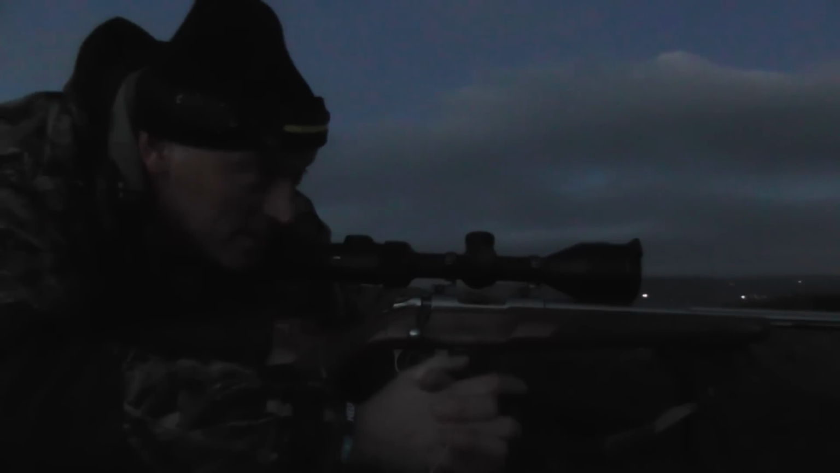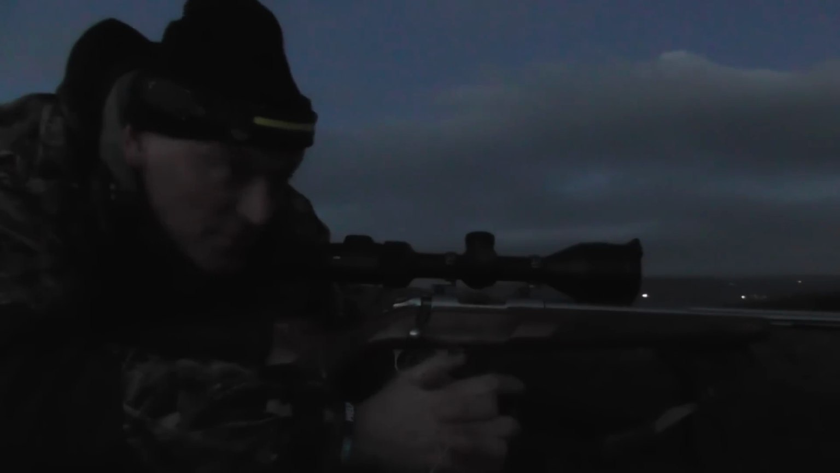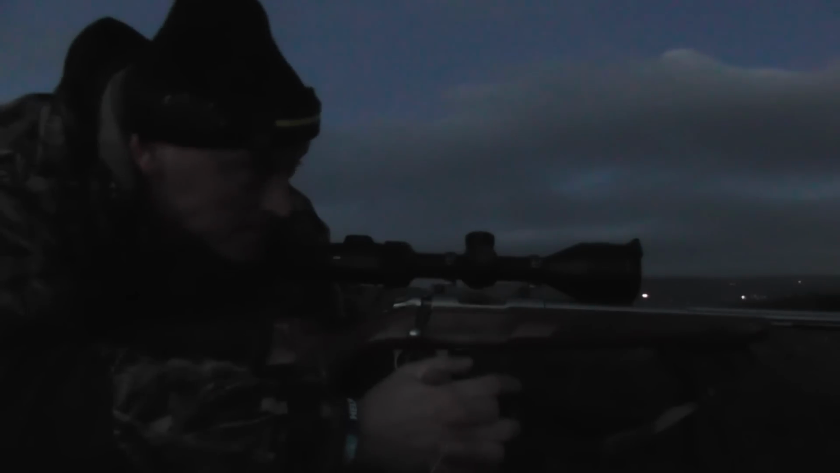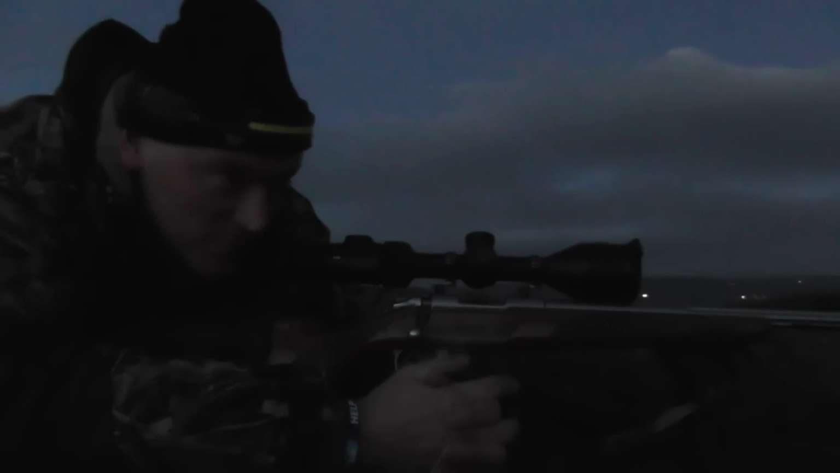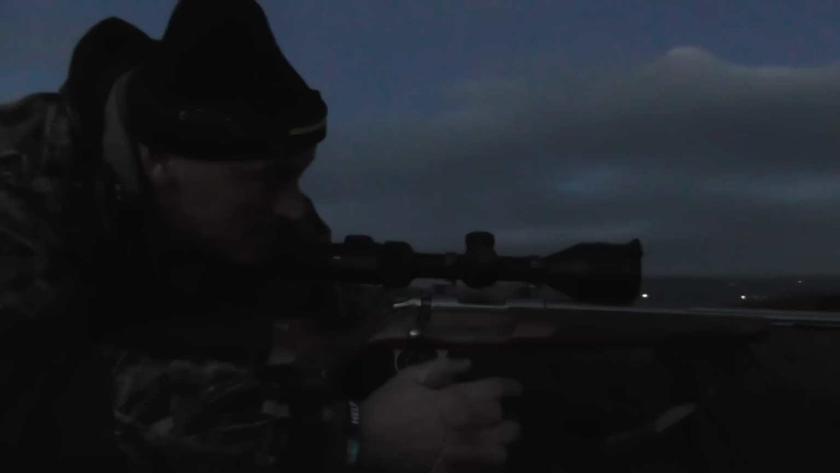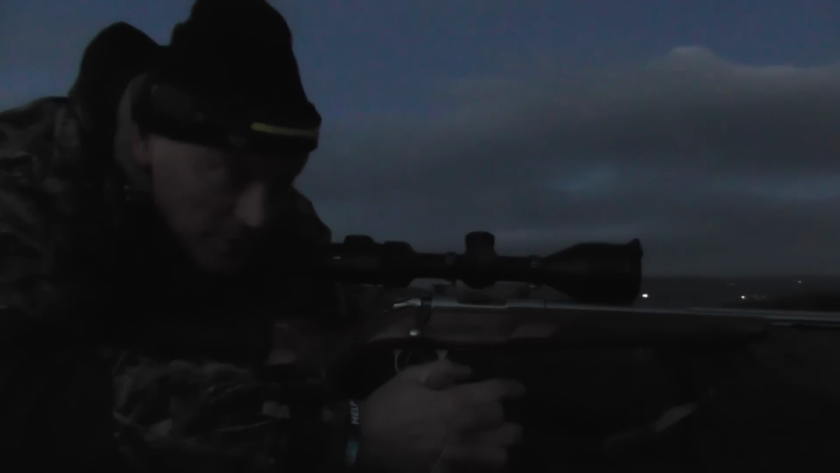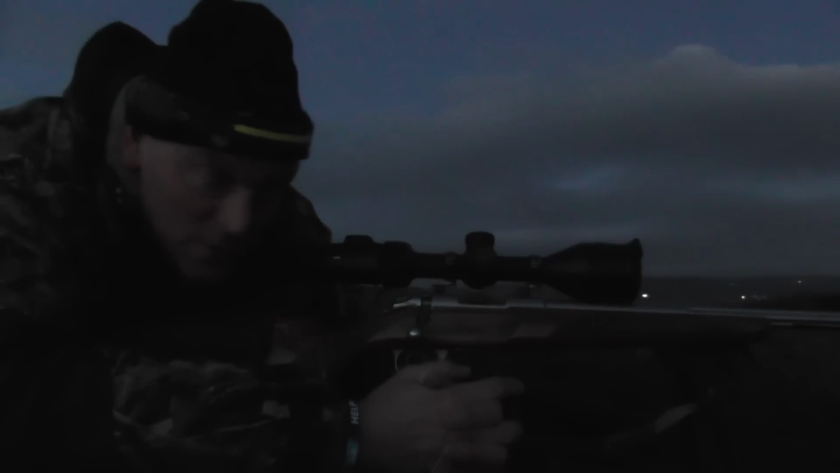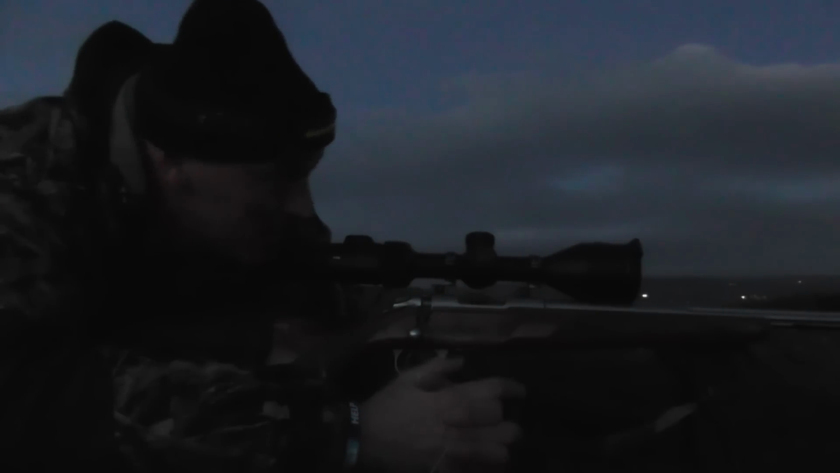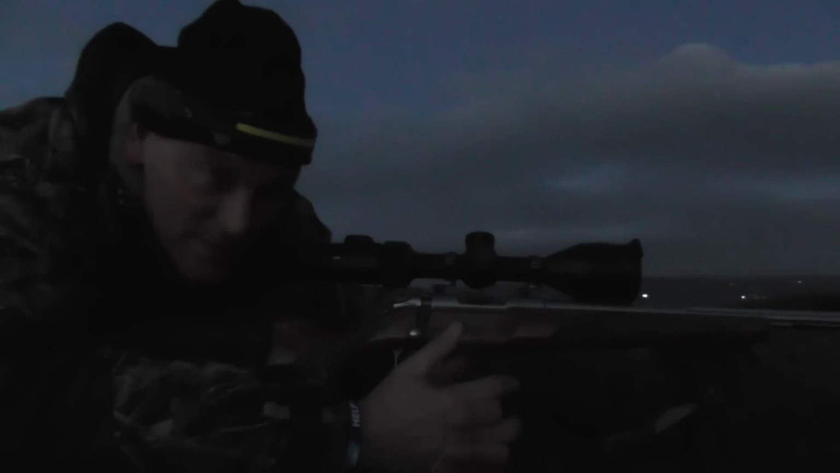Yeah, this fox, it's been coming probably 150 yards, 130 yards in front of me. I've seen it 2 nights now. But I've been 600 yards away, too far for a shot. So tonight I should be in range. But like I keep saying, I can't keep talking because it could come early. But I've been seeing it around 9:30, 10 o'clock.